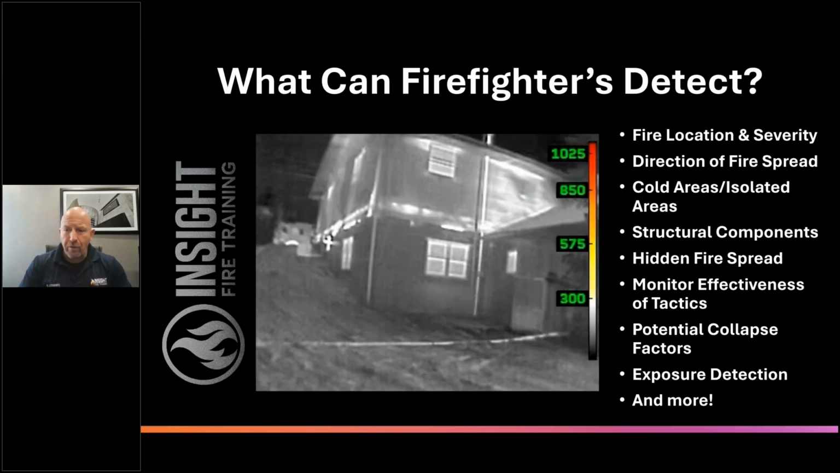Fire location and severity, direction of which the fire is going. Those two are critical. Here's one that most people overlook. Cold areas, isolated areas. We tell the public when they go to sleep at night to close the door. You could have a building 60, 80% involved and have a room completely isolated that you could take a window from the outside and rescue someone and still make the rescue even though you may lose the building.